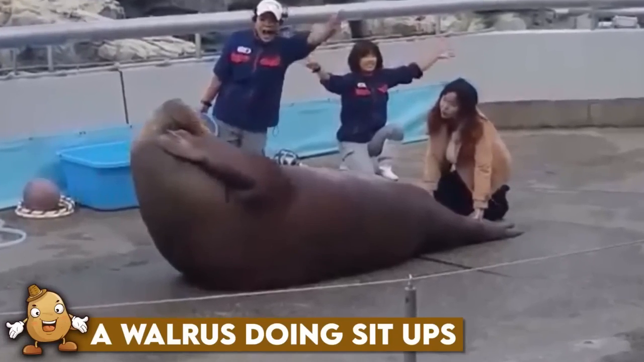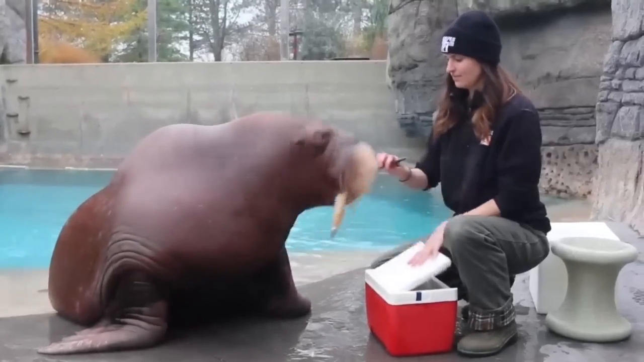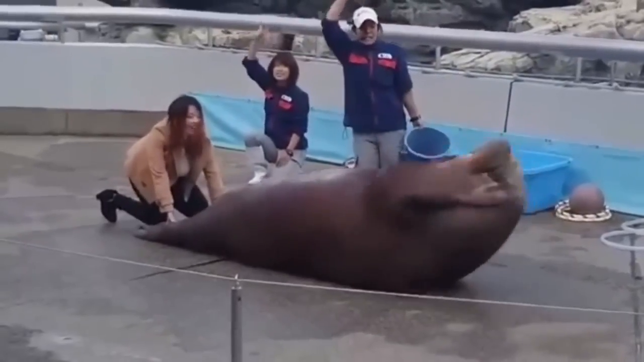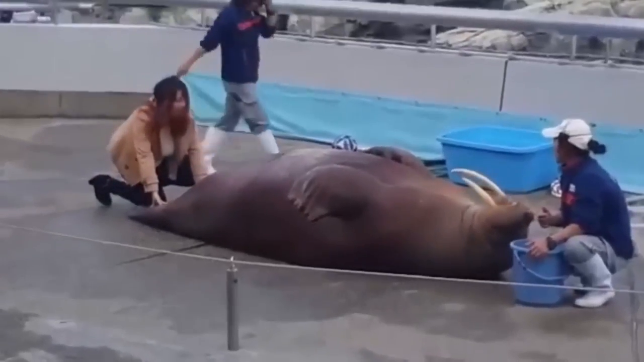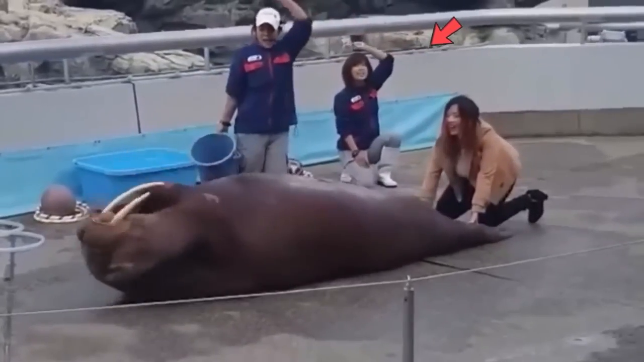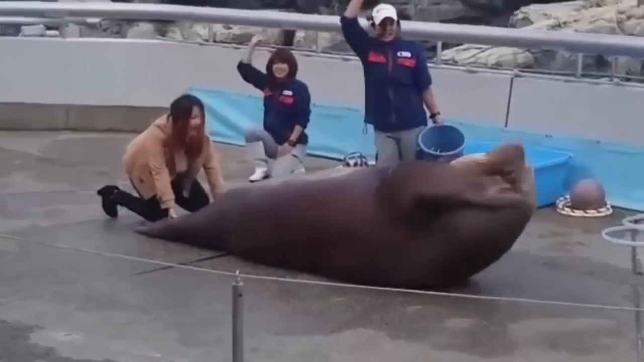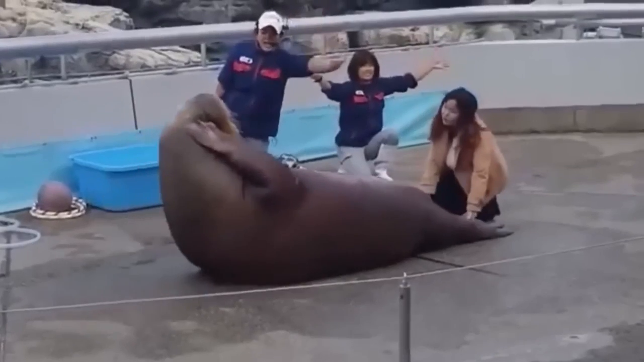A walrus doing sit-ups. A recent video has captured the impressive physical abilities of a walrus. The clip shows the walrus performing sit-ups with its trainers in captivity. The walrus is seen lying on its back, lifting its body up and down with ease and coordination. It isn't just training, it is also a very fun activity these animals enjoy doing. We also see its trainers encourage and guide the walrus through the exercise. The walrus's physical strength and flexibility are truly remarkable, showcasing the remarkable intelligence and training capabilities of these marine mammals.